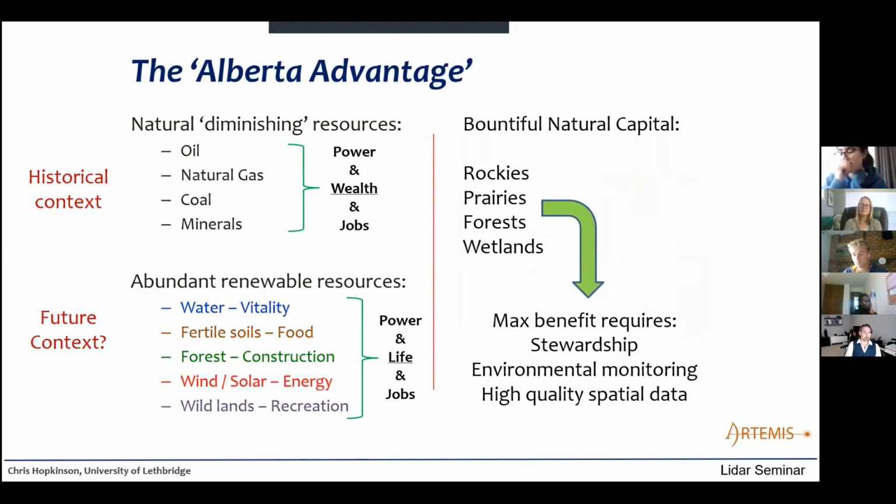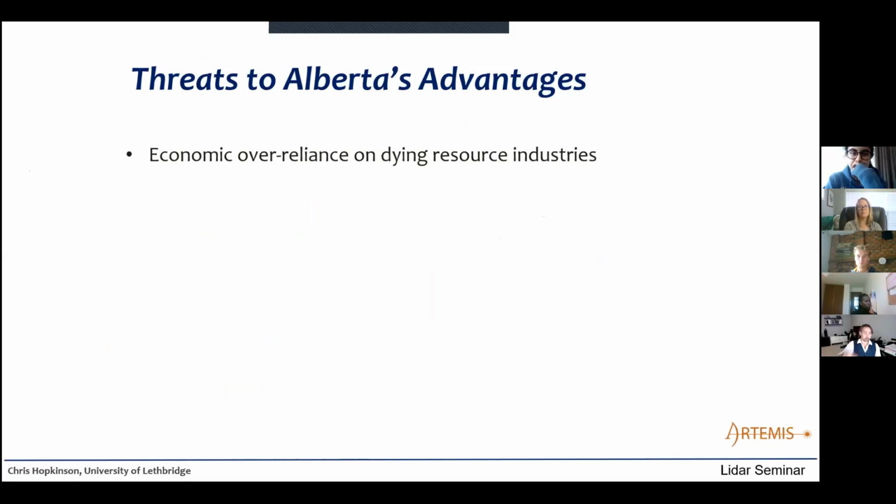And what I mean by natural capital are the assets, natural and otherwise, of the Rockies, the prairies, forests, and wetlands. And so in order for our province to reap the maximum benefit from these resources, we need to apply sound stewardship, environmental monitoring, and high quality spatial monitoring. Spatial data is required. Now, the reason for spatial, of course, is because the natural capital exists across the land. And so space is very important. I'm a chair in remote sensing, so of course I'm biased in that I believe remote sensing is part of the solution for that.